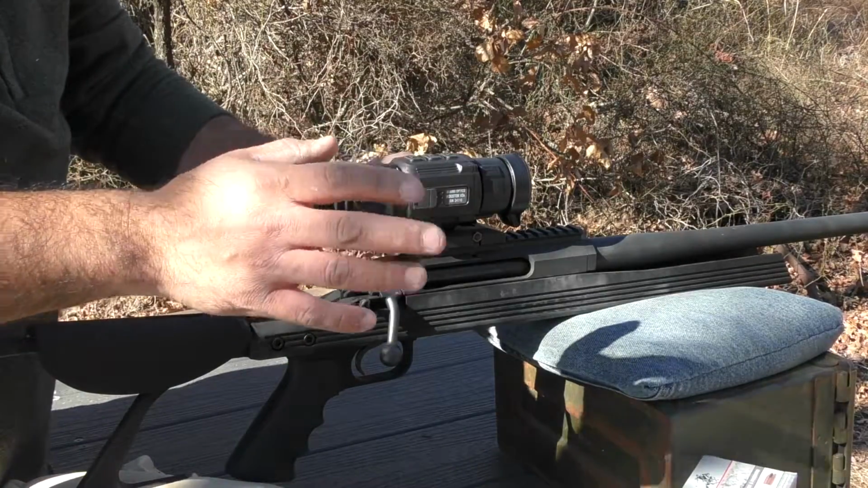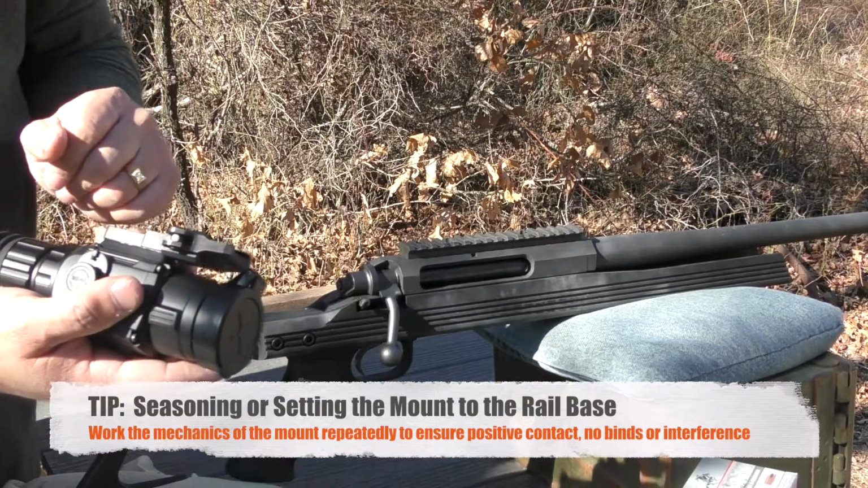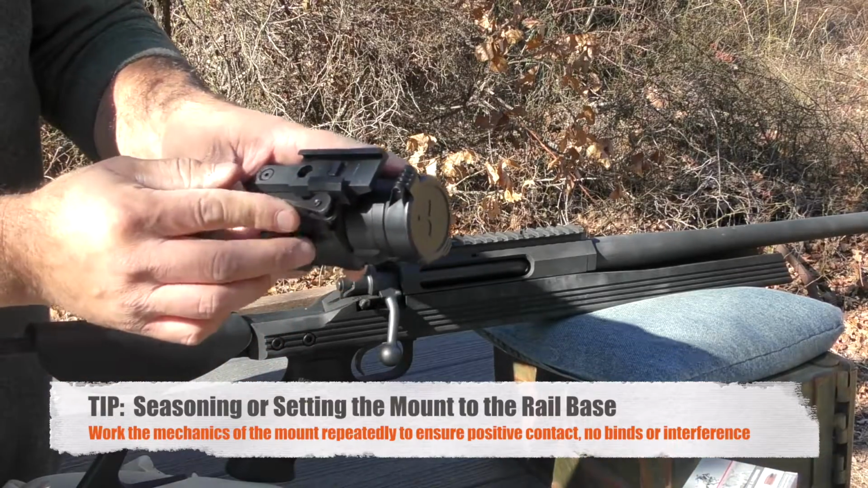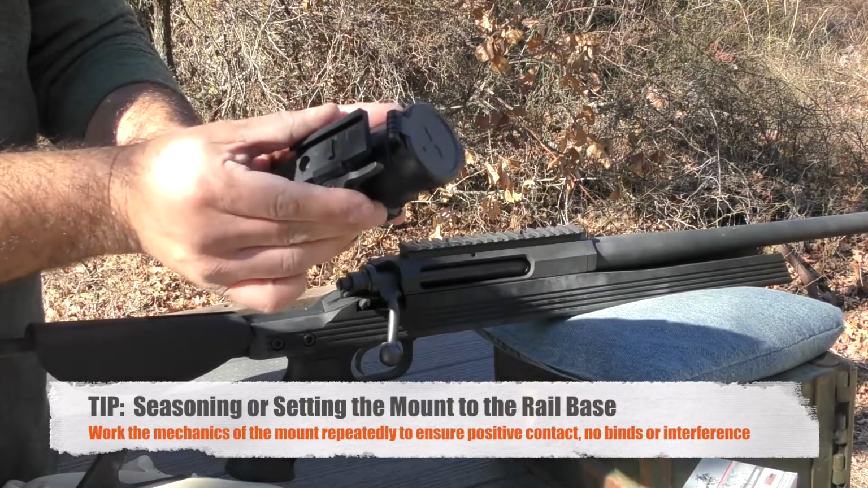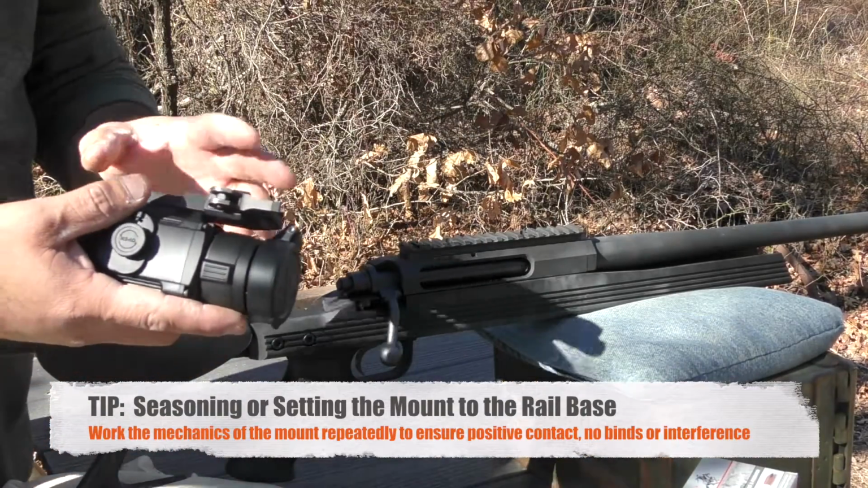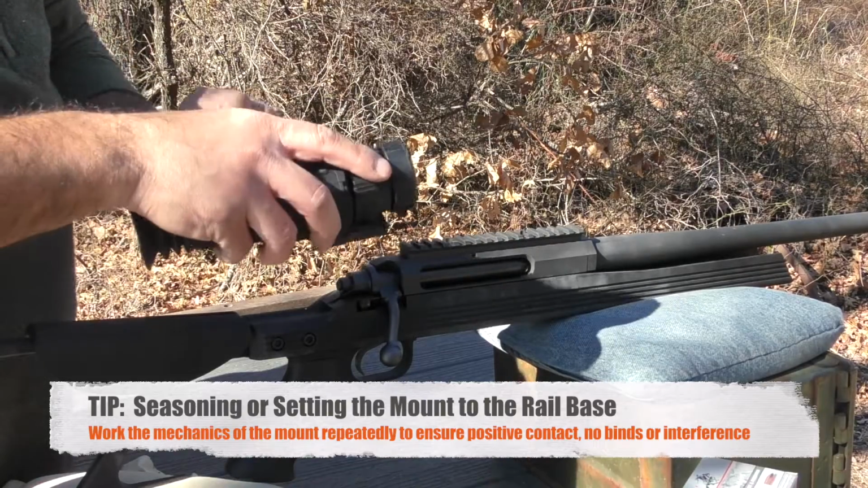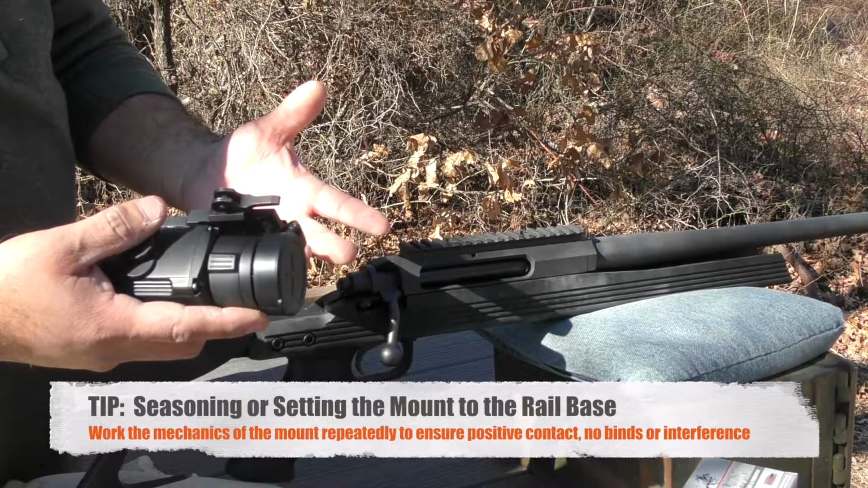Okay, another tactic that I use is once I've got that tension set where I want it, I'm going to take the scope off and I'm going to work that mechanism a couple, 2, 3 times off scope. You have to imagine that there is some springs in here underneath, and that's a moving tensioning device. So what I like to do is season the scope base or the scope mount to the scope base. And what I mean by season it is go ahead and put it on, tension it, take it off, put it on, tension it, take it off about 3 times, and then begin your shooting, zeroing, and everything there.